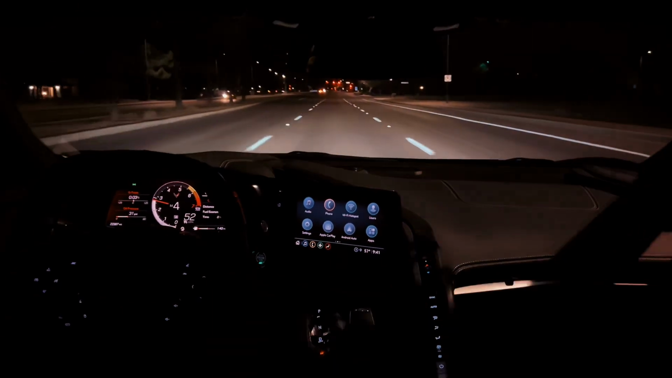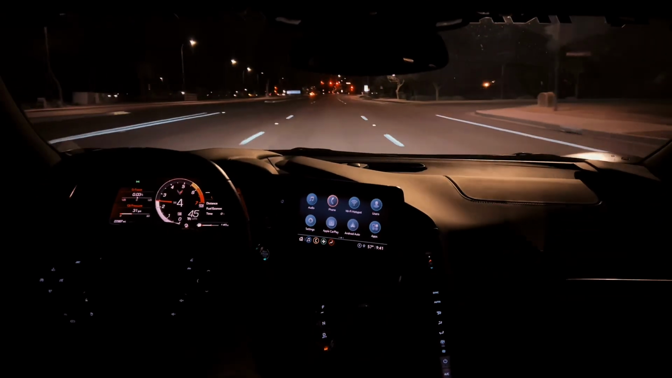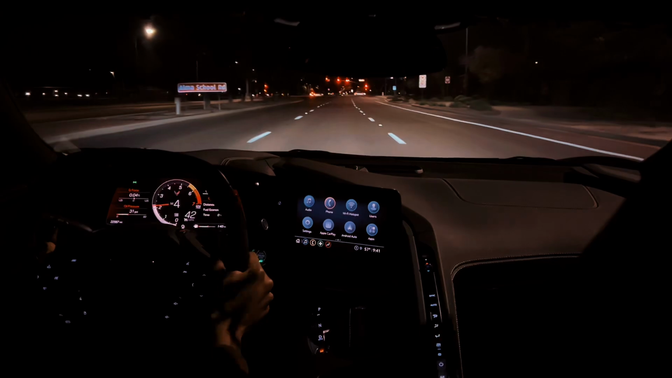The paddles feel nice and chunky when you're pressing on them. It's satisfying to press on. I know some people complain about them, but I actually like the feel of them.